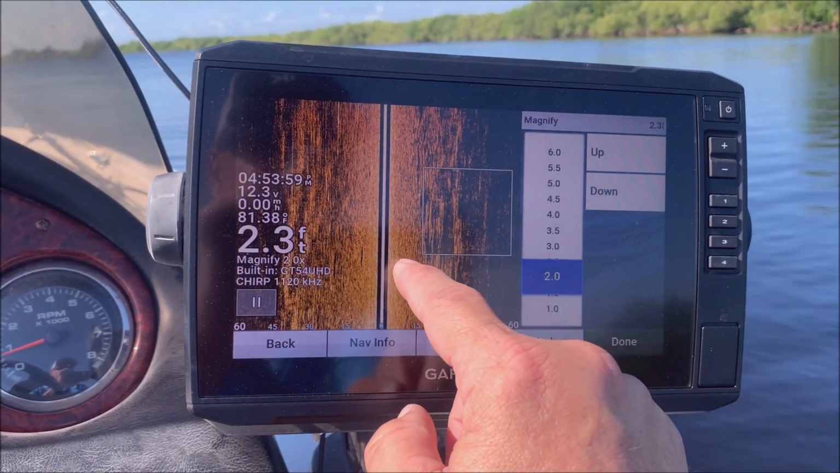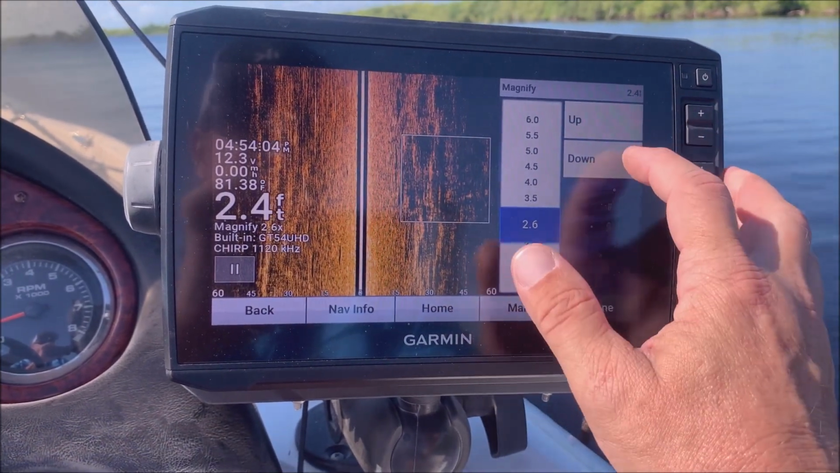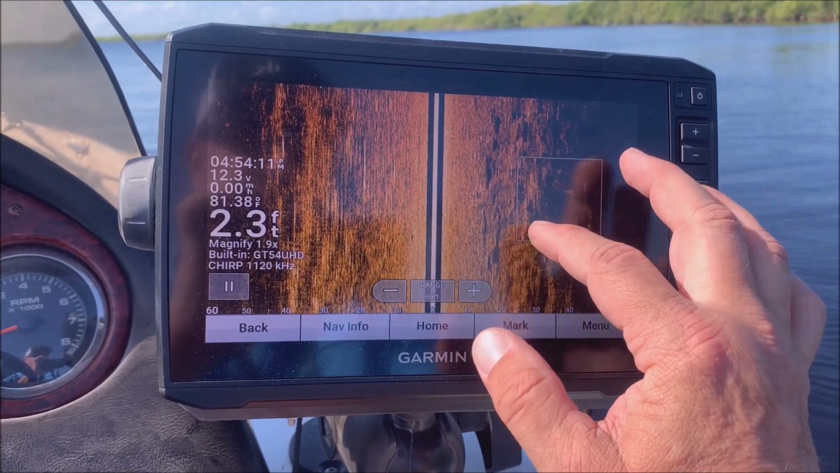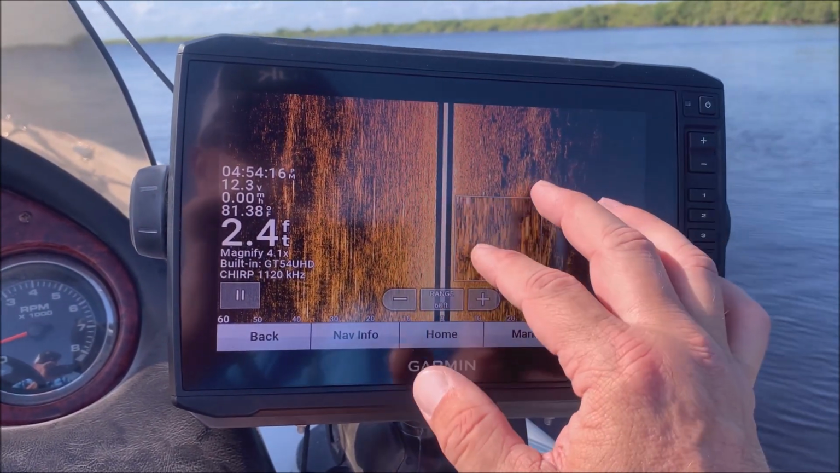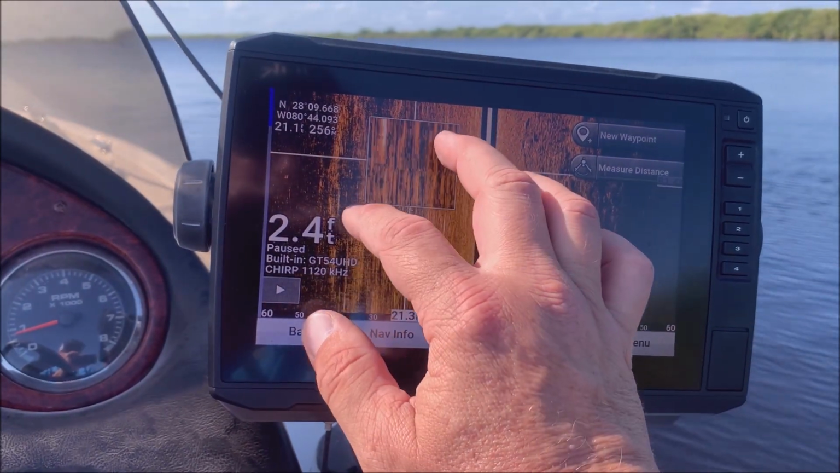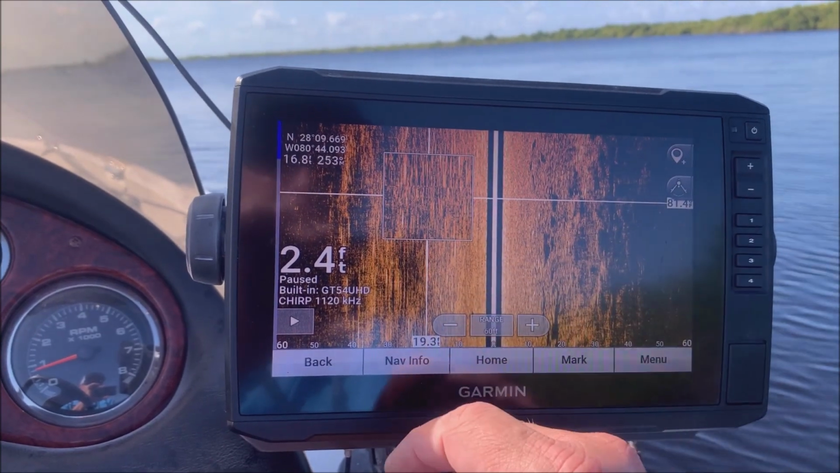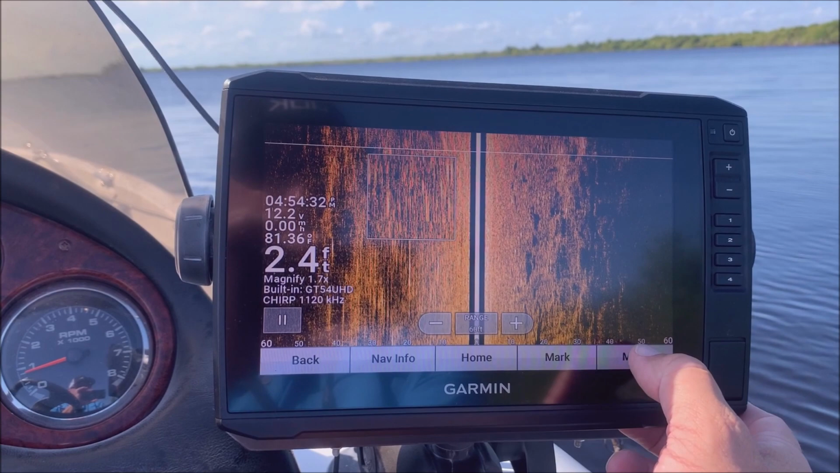What I can do is just magnify one spot like that. See how that works? Check that out. I'm going to magnify this over here. But that's a pretty cool feature. If you see a particular piece of structure you want to fish, you can magnify it by doing that.